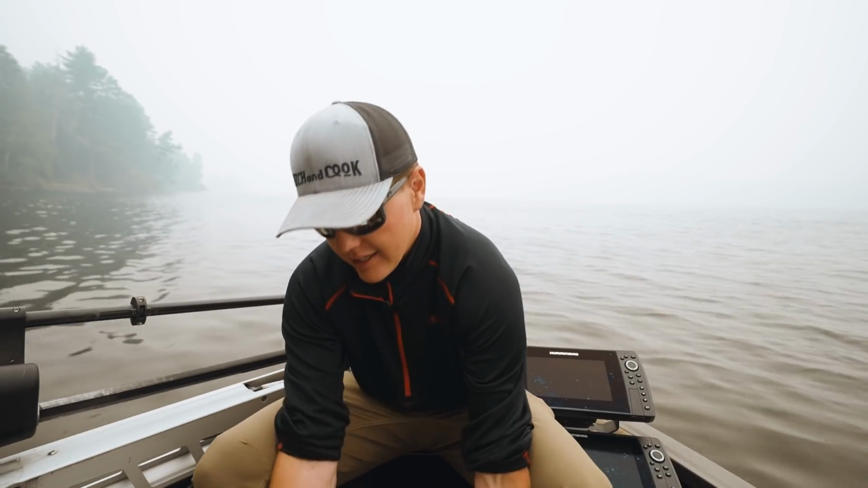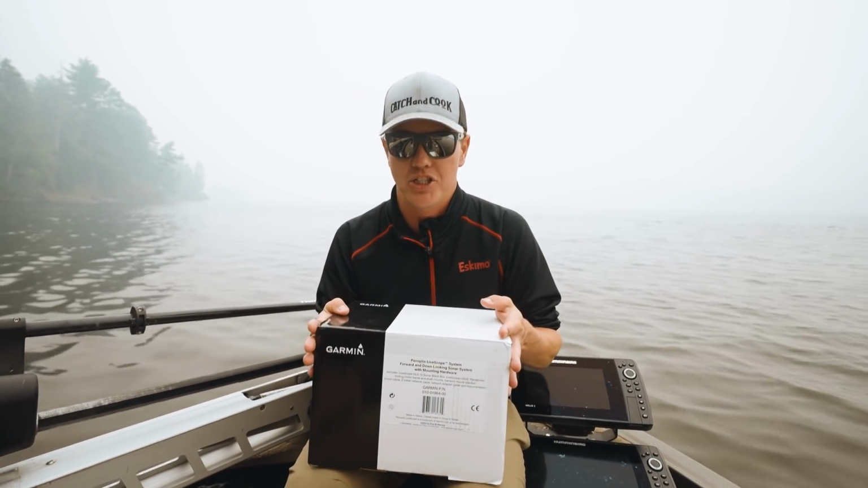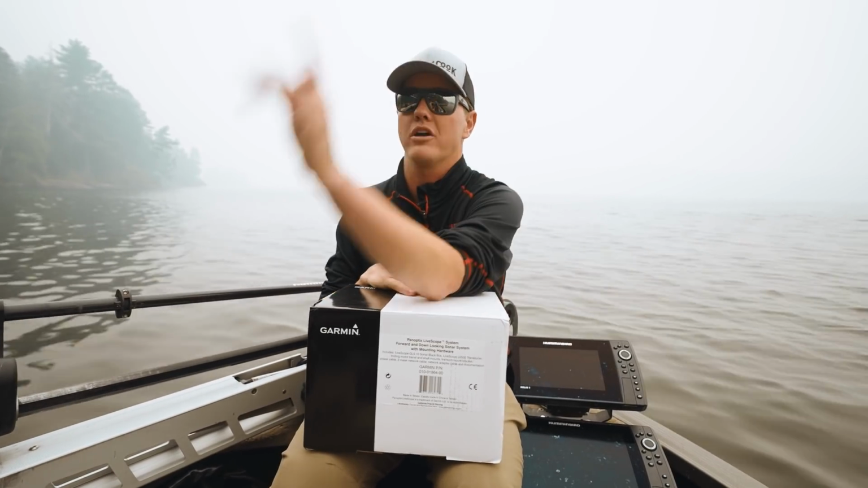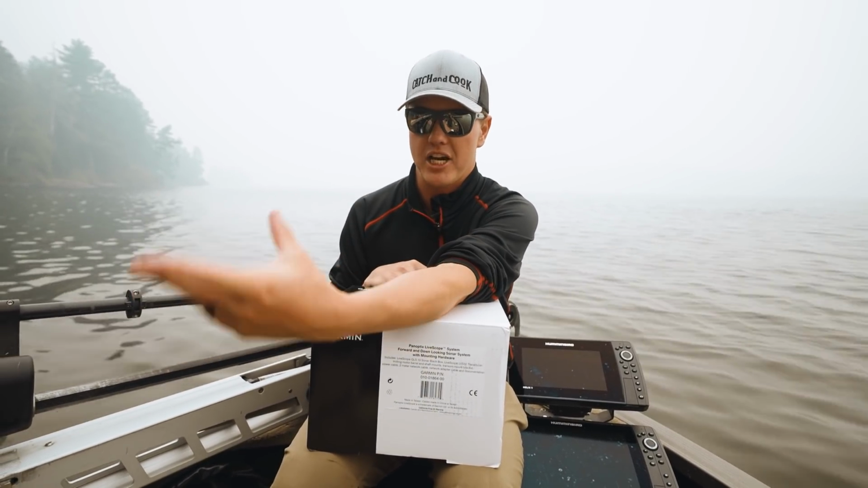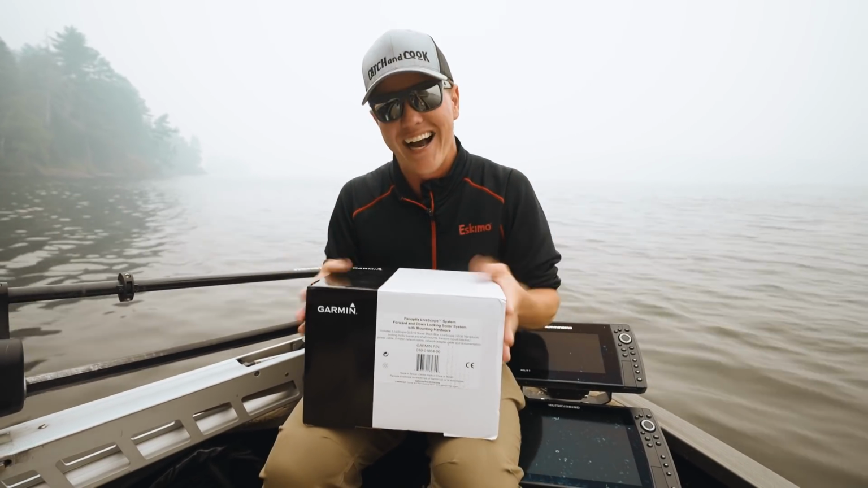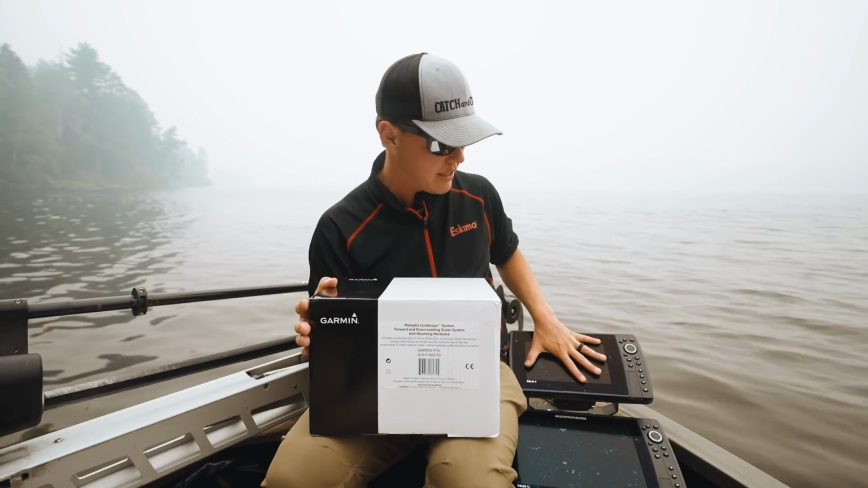But I think Garmin has the best active imaging. That being said, I haven't used the Humminbird Live yet. I think Garmin is the best active imaging. I put one on the back of my boat in August. I've had a chance to play with that. It's been incredible. I'm gonna talk more about the pros and cons of all that, but I got a second one. So we are gonna take one of these graphs off, which I'm gonna sell.